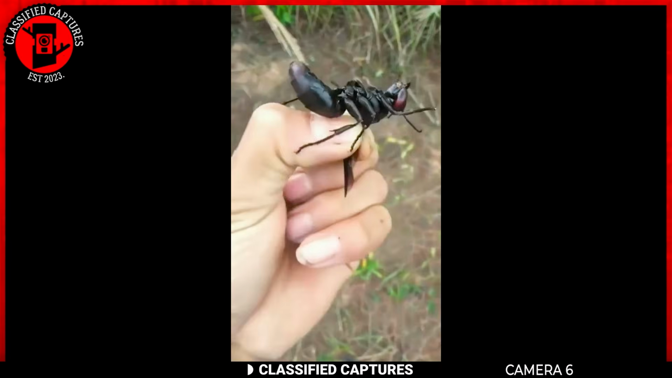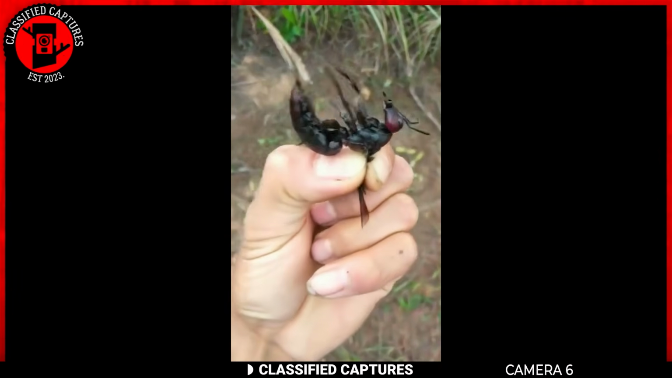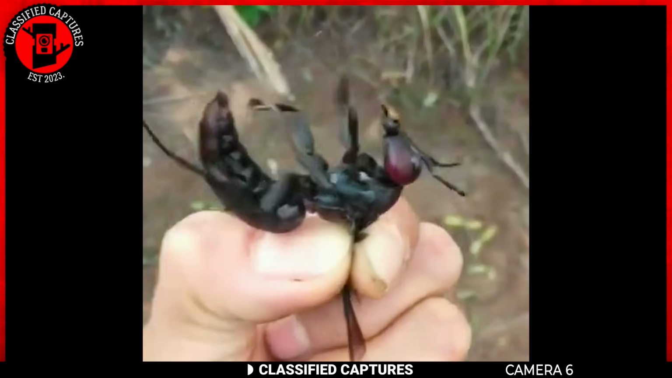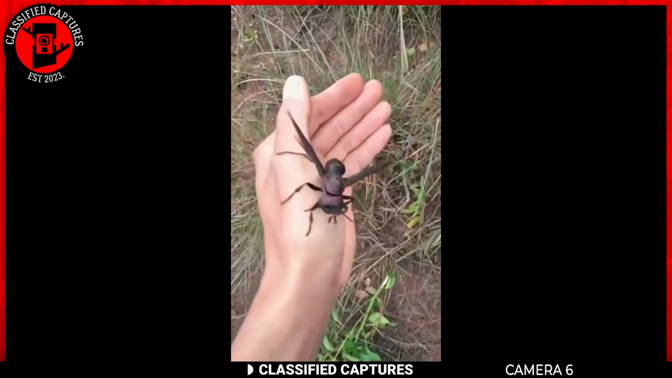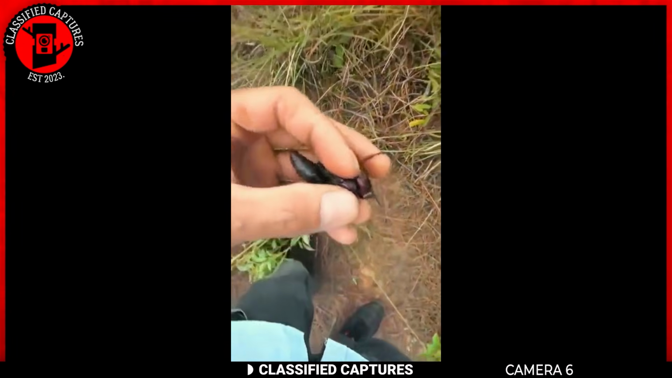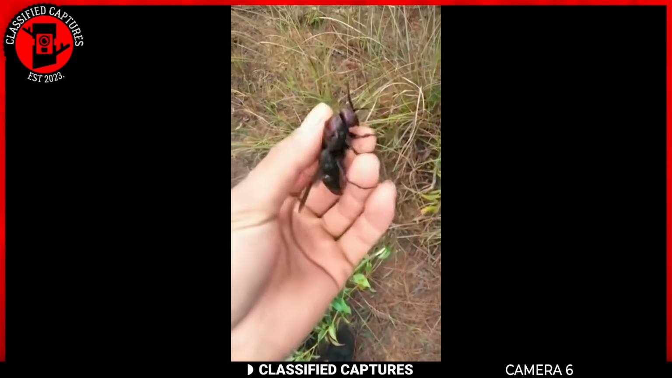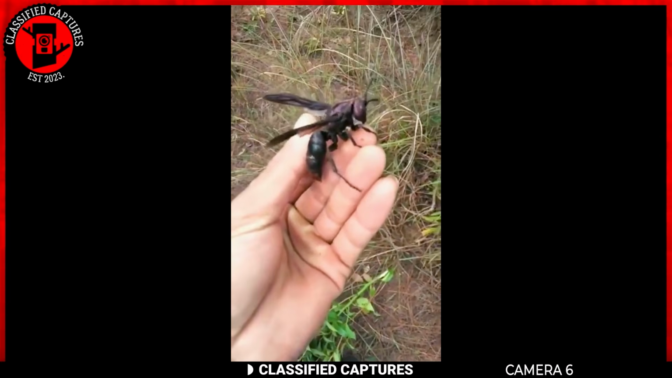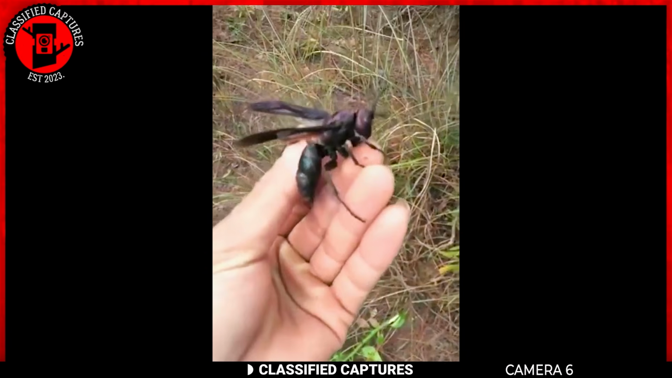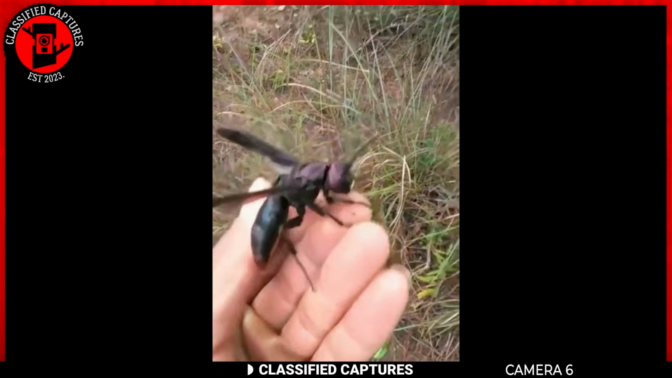In this intriguing footage, we find a fearless individual holding in his hands a creature that sparks both curiosity and a hint of trepidation: a massive wasp. To be precise, this formidable insect belongs to the species known as tarantula hawks or spider wasps. The tarantula hawk, named for its hunting behavior, seeks out tarantulas to serve as hosts for its larvae.